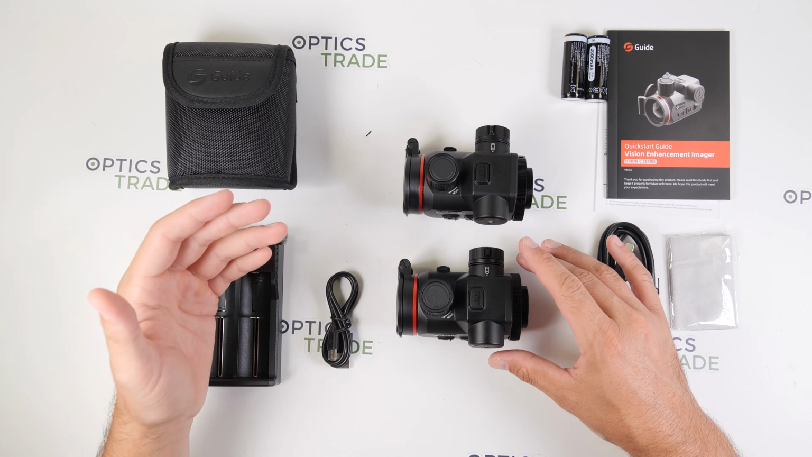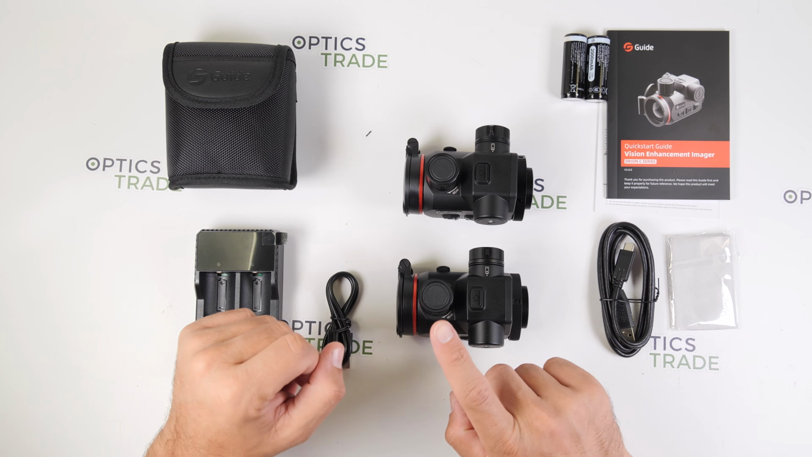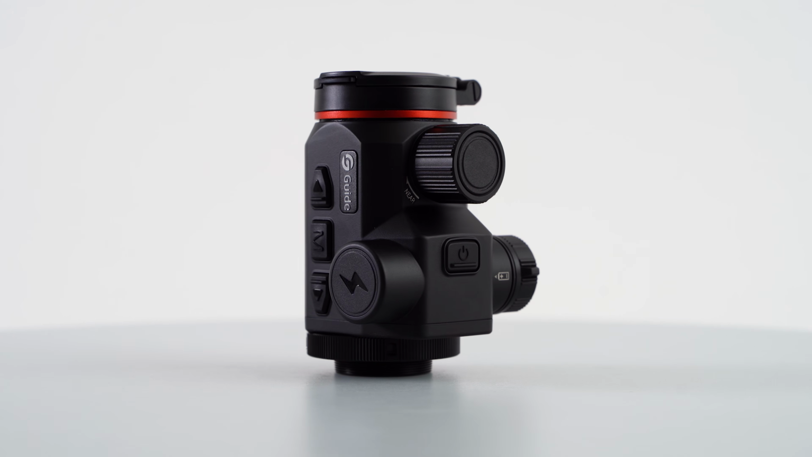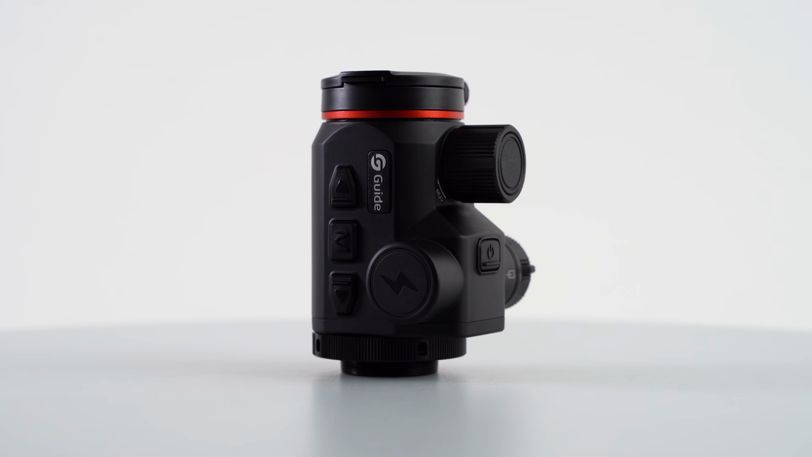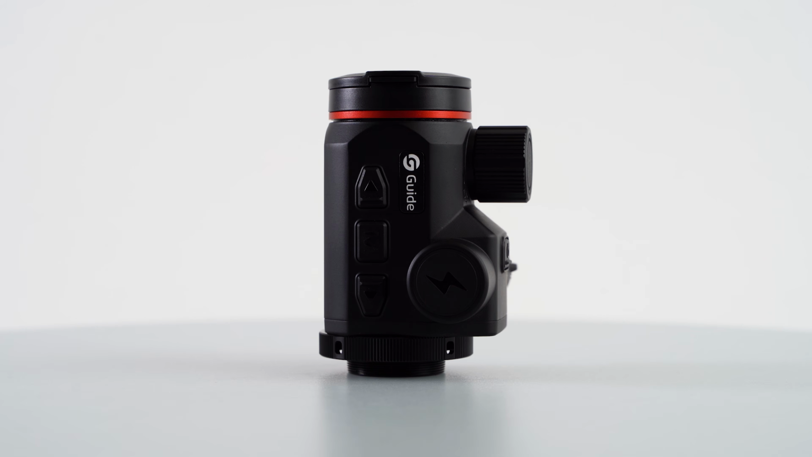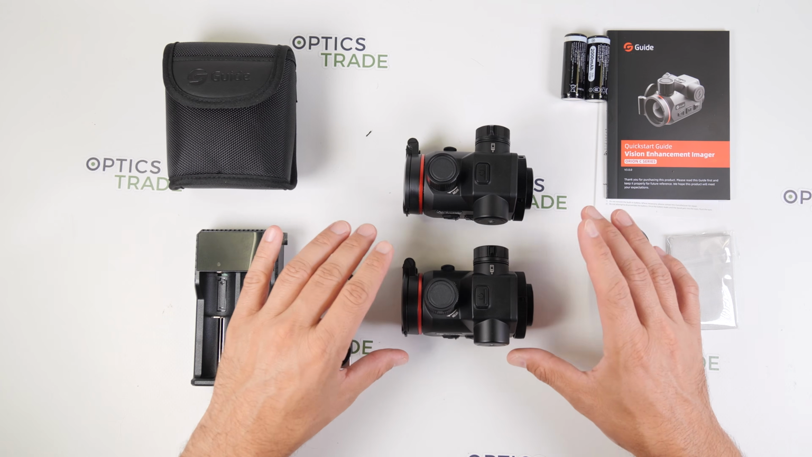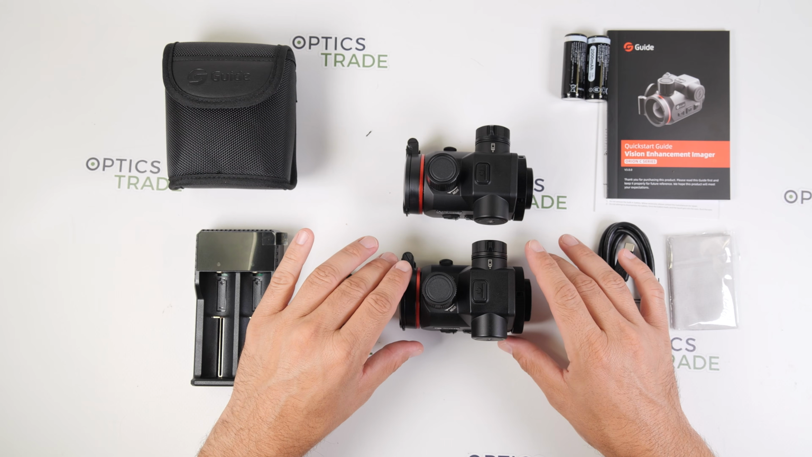The only real differences are the thermal sensor itself and the resolution of the display, while everything else, from the housing, the controls, the overall handling, everything is exactly the same.